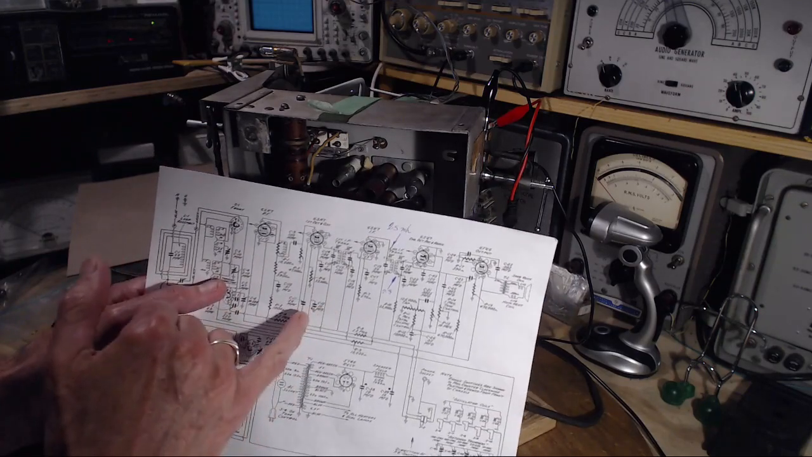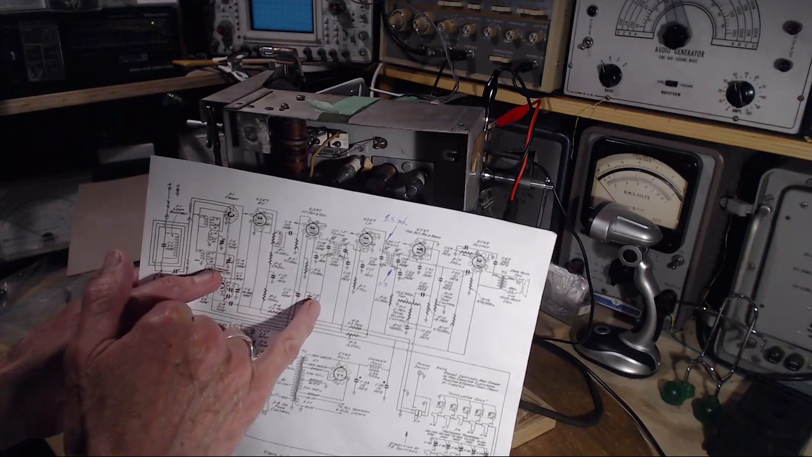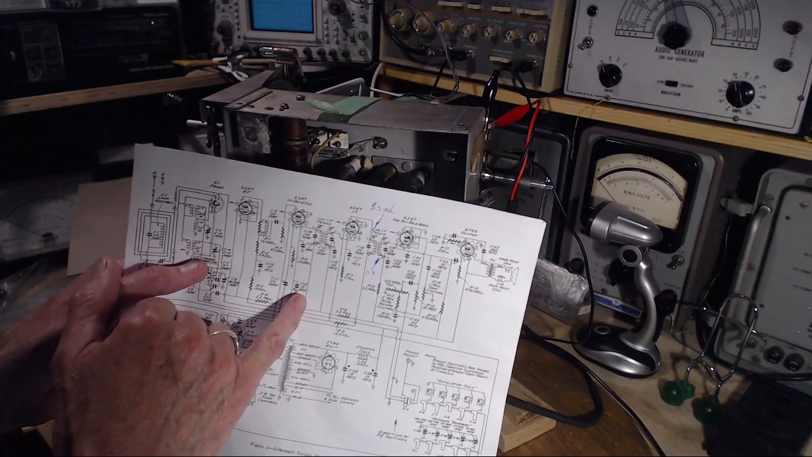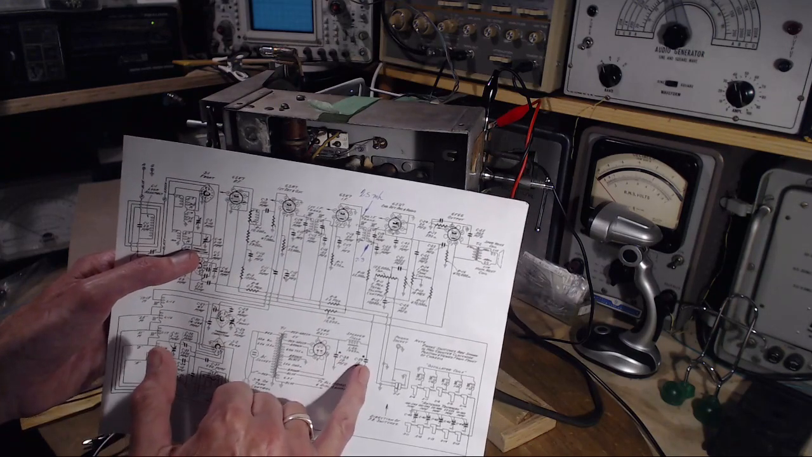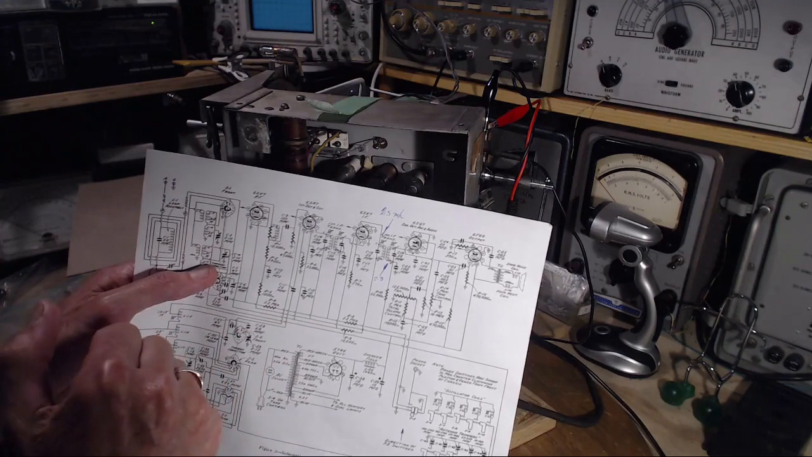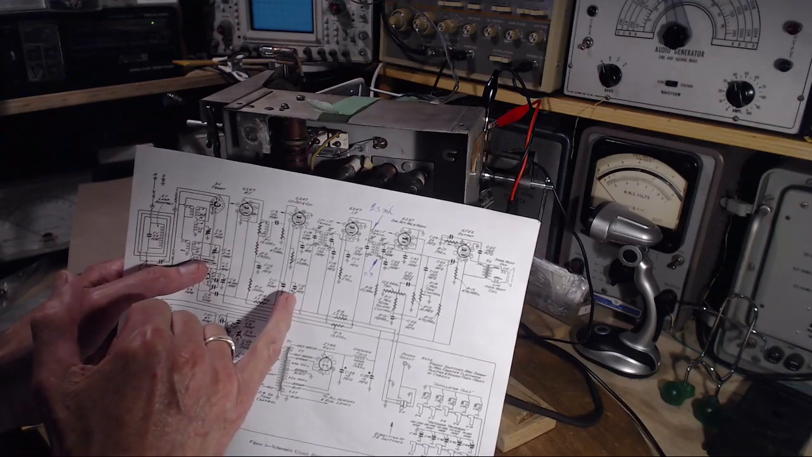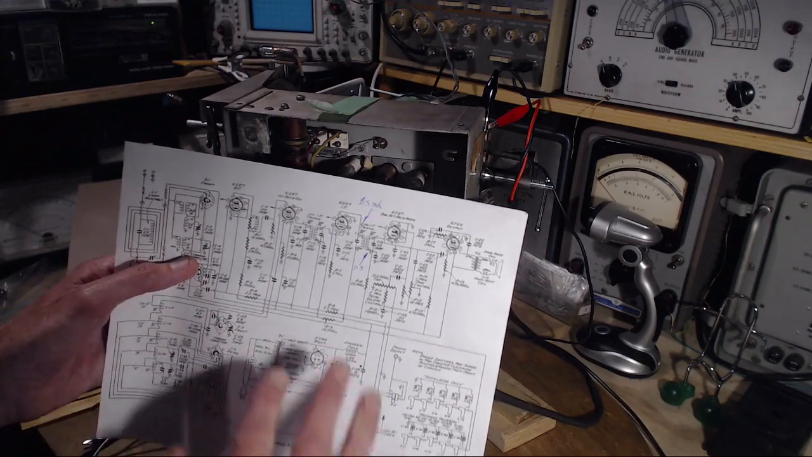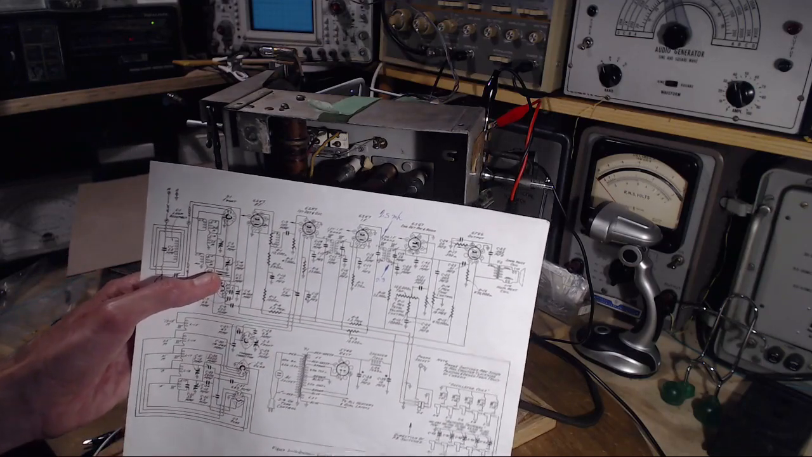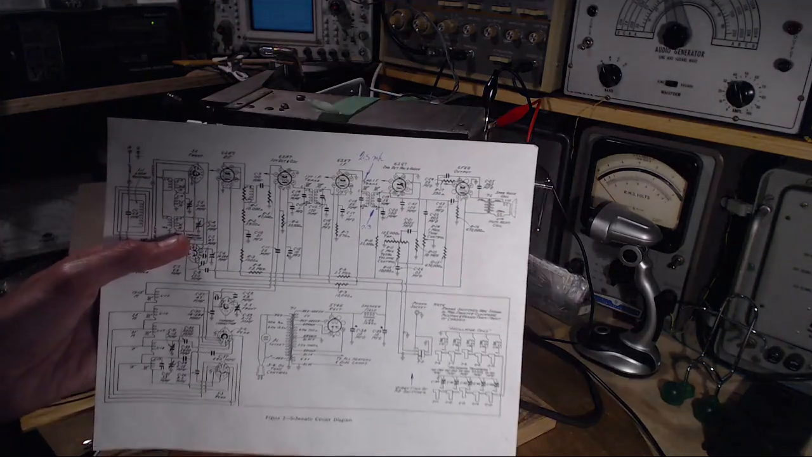To do that, they put this big whopper here. That's a 10 microfarad capacitor. It's part of the 3 capacitor package down here, the other two being half moon, square, triangle. The problem with the electrolytic capacitor, maybe this vintage in particular, I don't really know, but I think it's true of electrolytics in general, is that they don't work so well at high frequency.